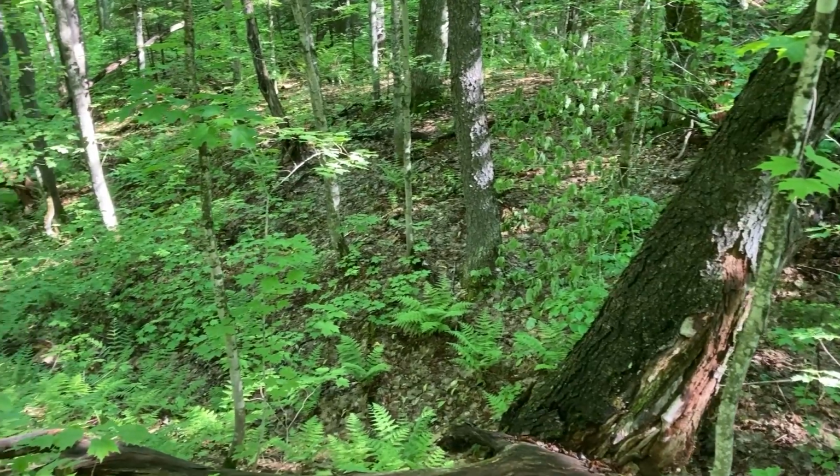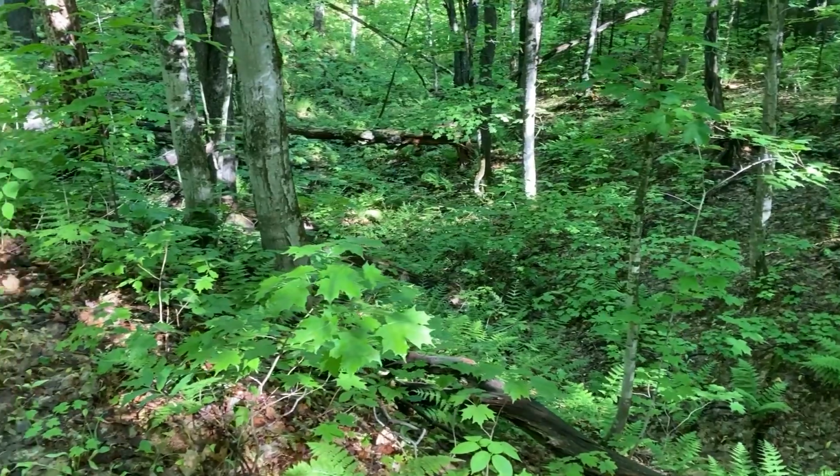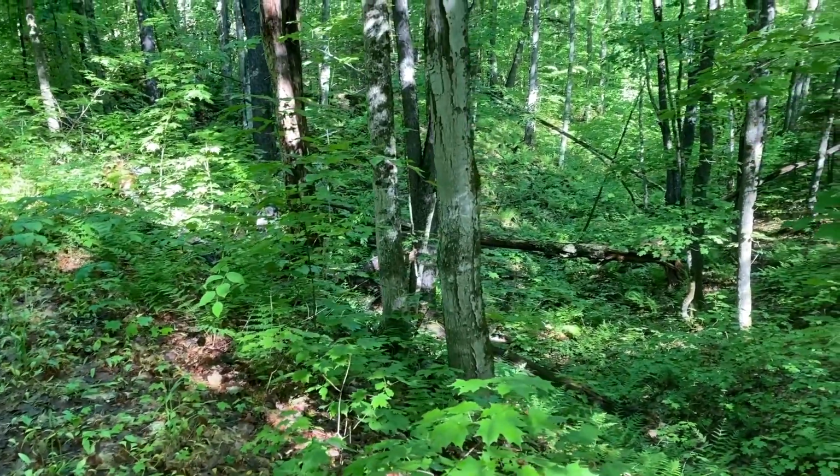You can see that the topography changes a little bit here. There's a little gully, and here's the path I'm on. So it just gives you a different view of the area.